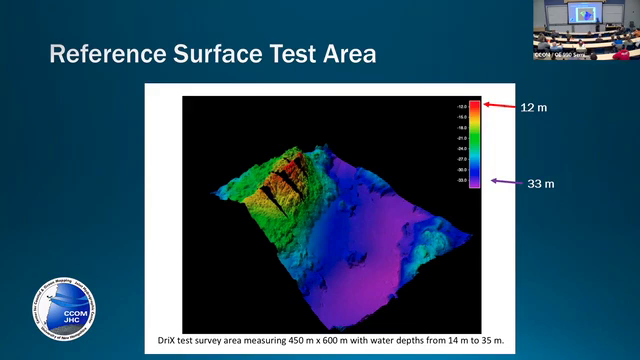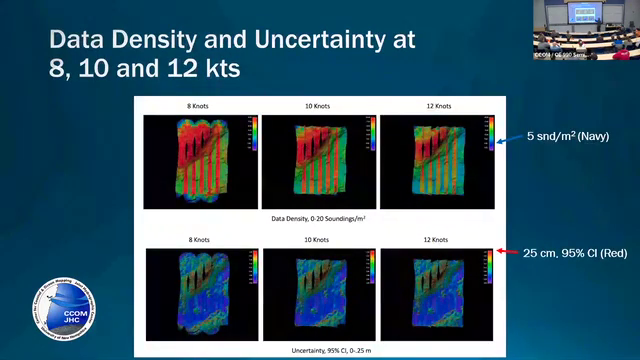So when we first did tests of it, I think it was in 2018, we went out and did a reference surface. So this was like 14 to 35 meters just off the coast here. And we did that at different speeds, 8, 10, and 12 knots. And we looked at the statistics of these. So this is all RTK navigated. So it's got good navigation, but we basically statistically couldn't tell the difference between these surfaces. The only difference is that at 12 knots, at the higher speeds, the data density is less because you just can't ping fast enough. But everything else looks great. And that was really exciting.